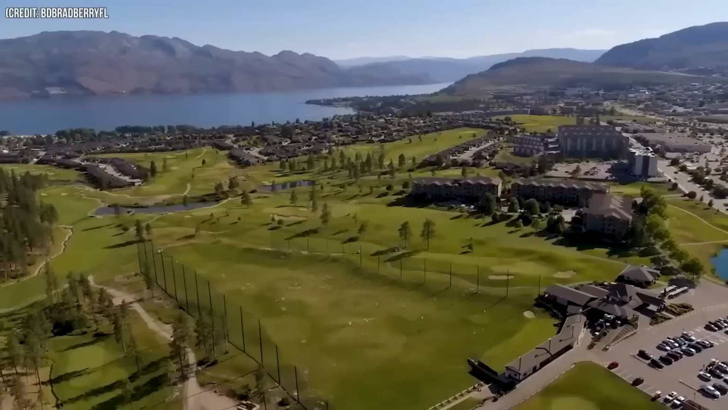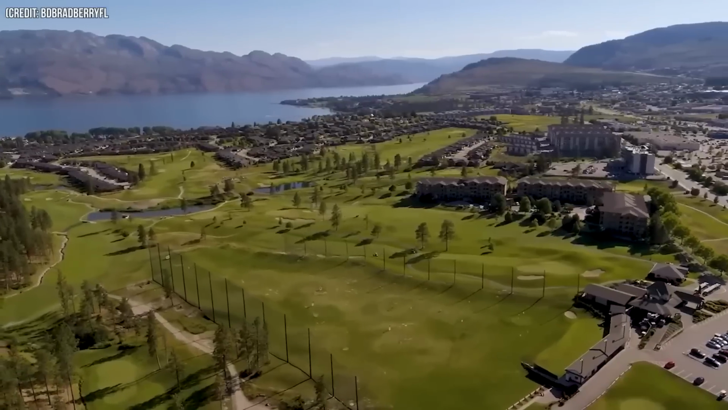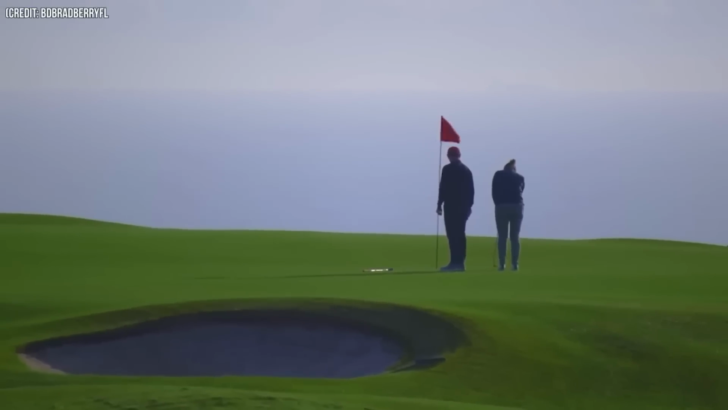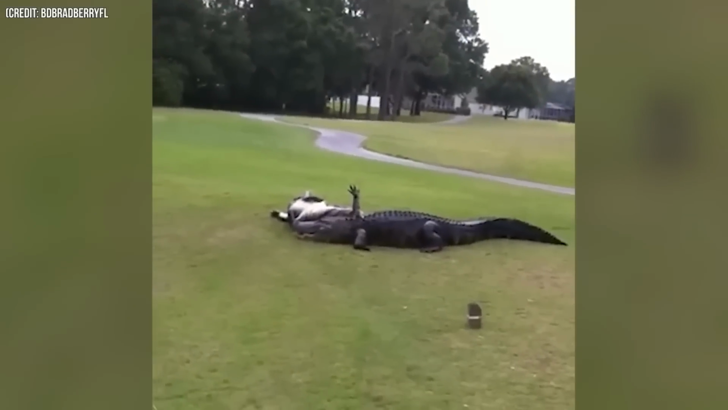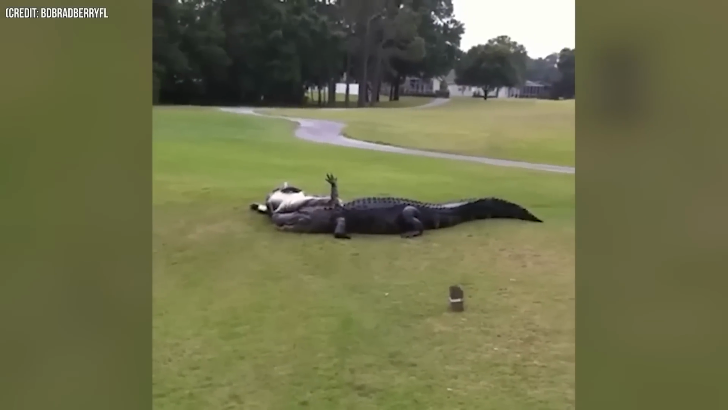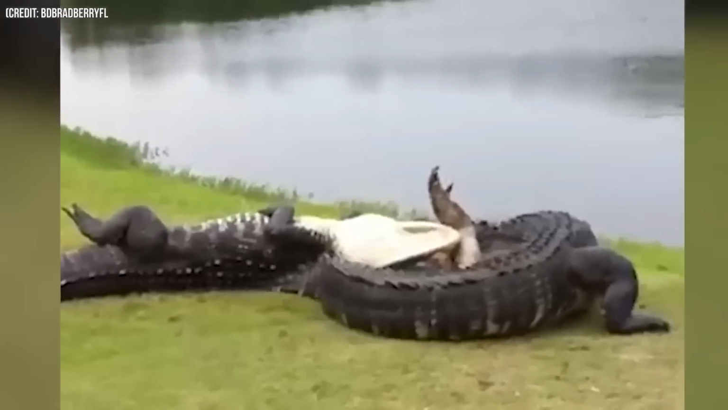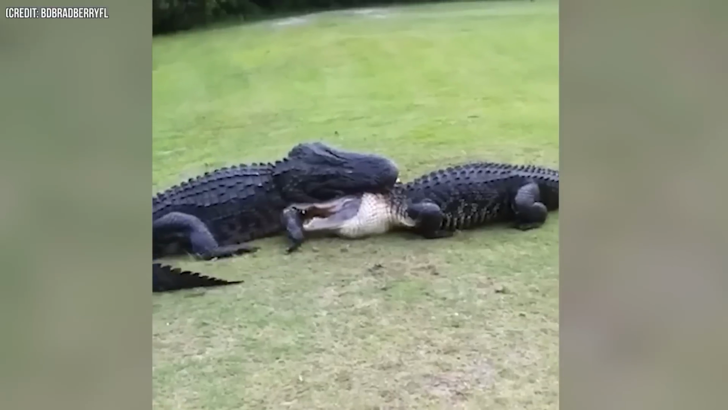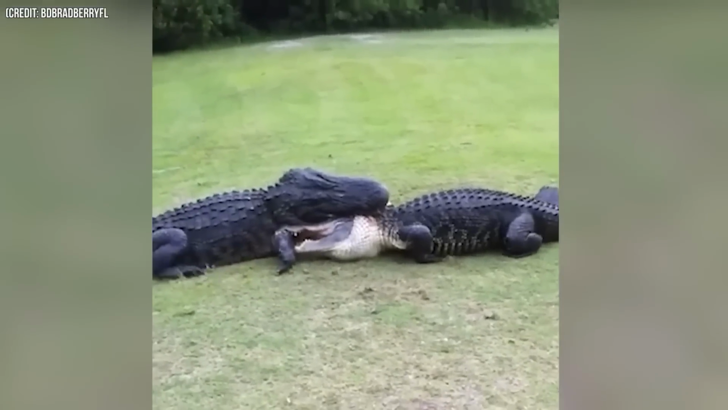Number 19. In Tampa, Florida, specifically at the Eagles golf course, a bunch of guys getting ready to tee off witnessed a remarkable sight. They spotted two enormous 11-foot gators engaged in a heated fight near the pond. The gators were tangled up, making it hard to determine who had the upper hand, but it seemed like the bigger one was gaining the advantage.